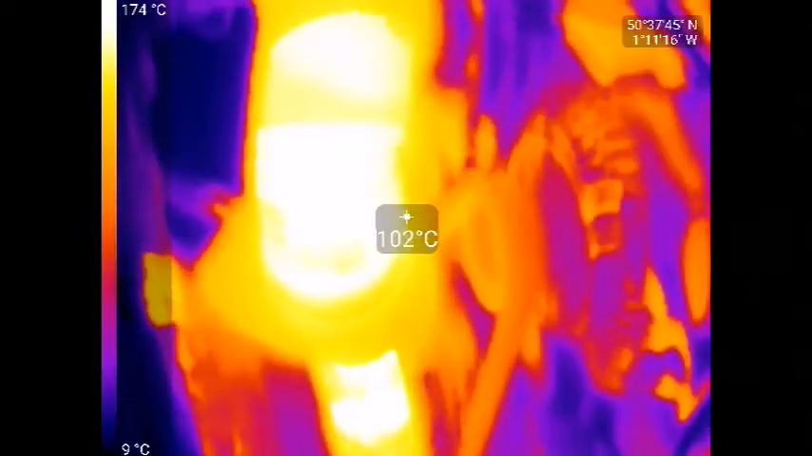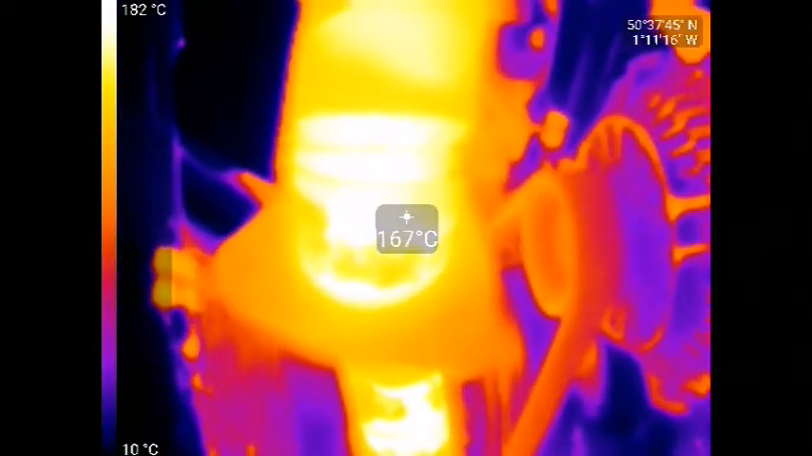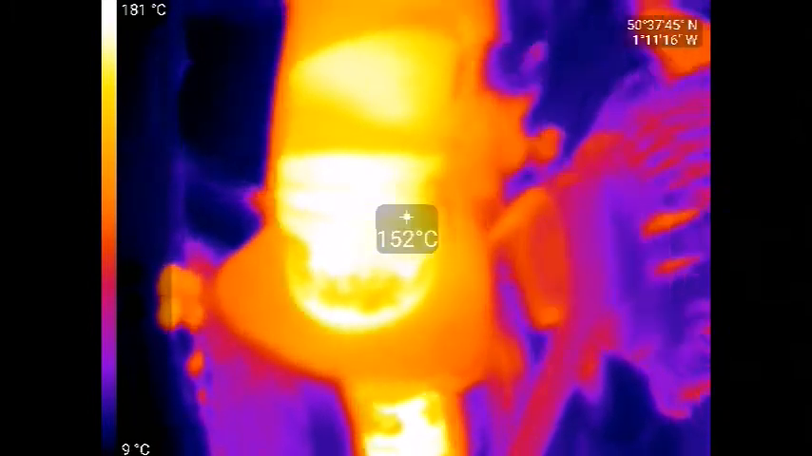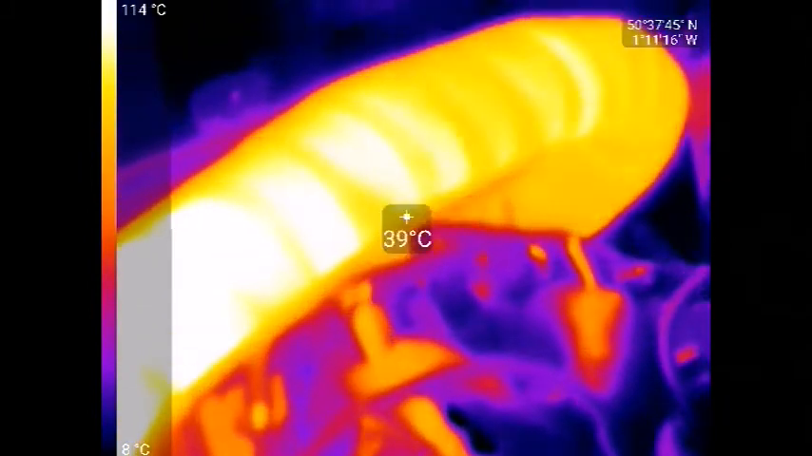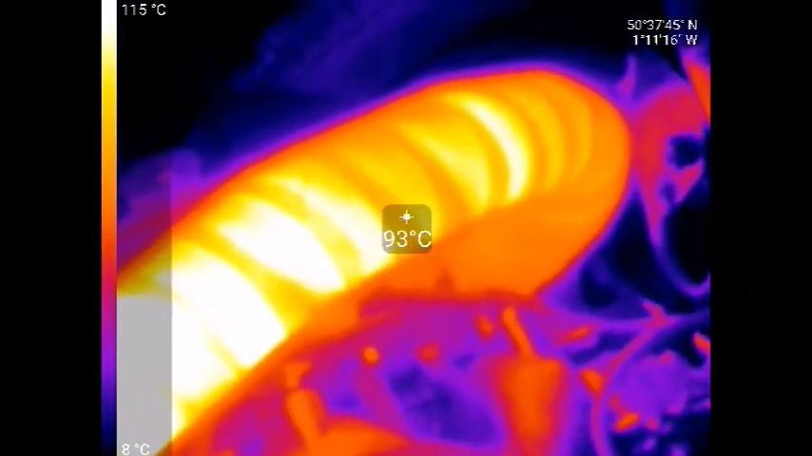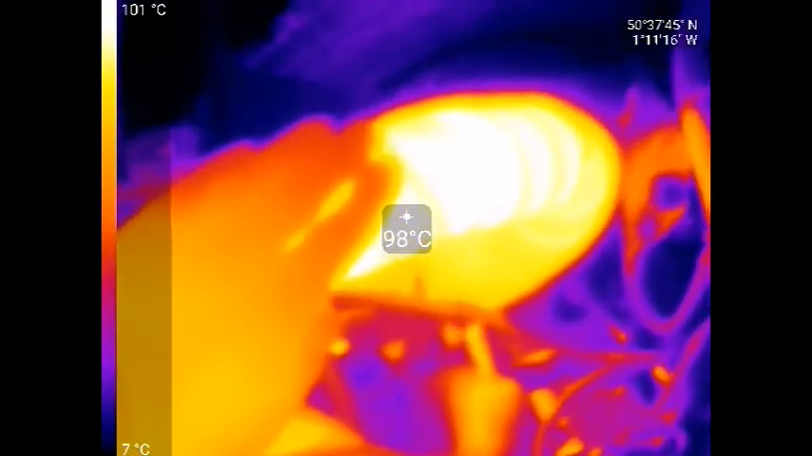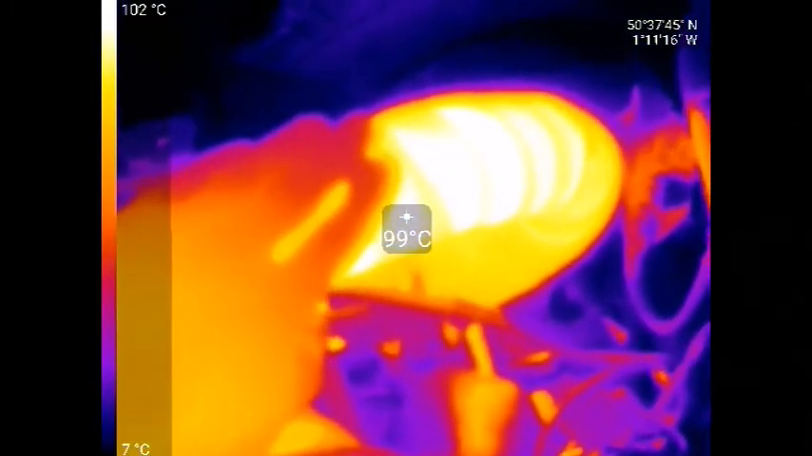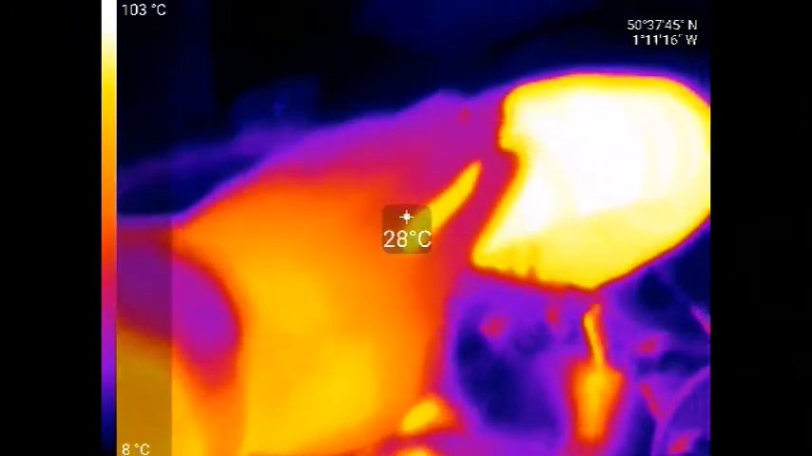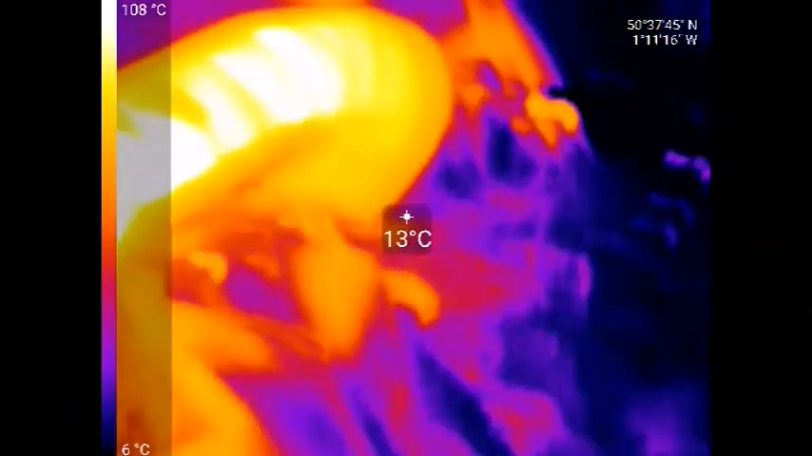Interestingly, I had a look before. Now if you take a temperature reading off the exhaust, so that's 167, and you go into the area which has the lagging on it, that's down to 93. Even though you can sort of touch this with the lagging on, it still gives a reading of 93. You can see my hand there, I think it's a little cold, but yeah.